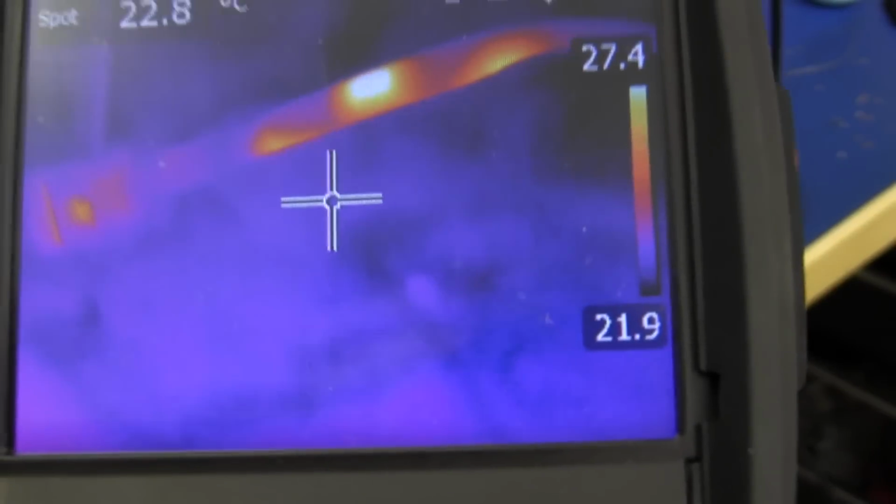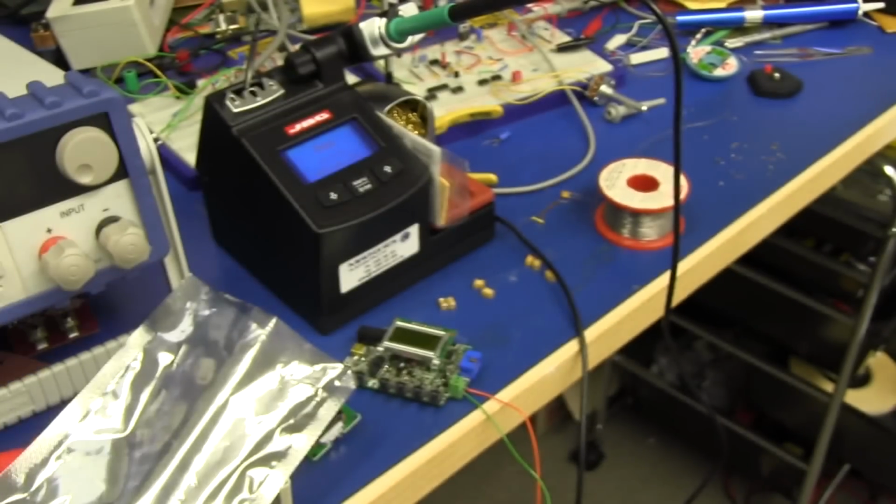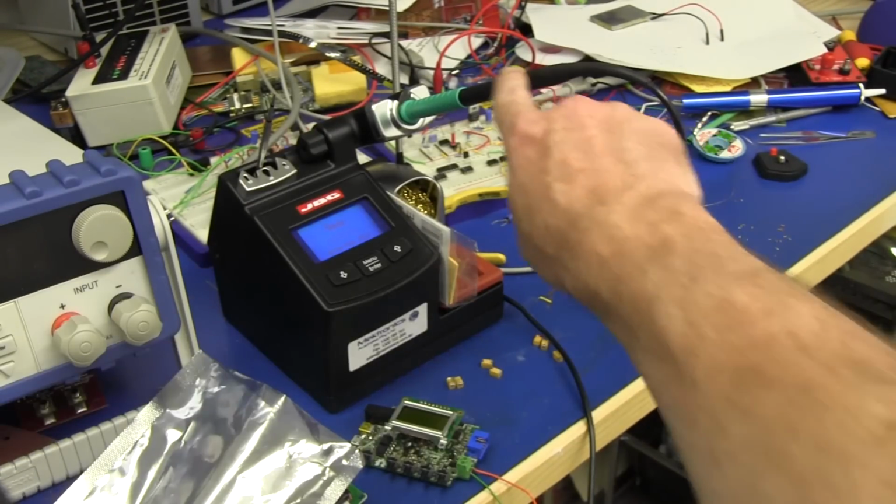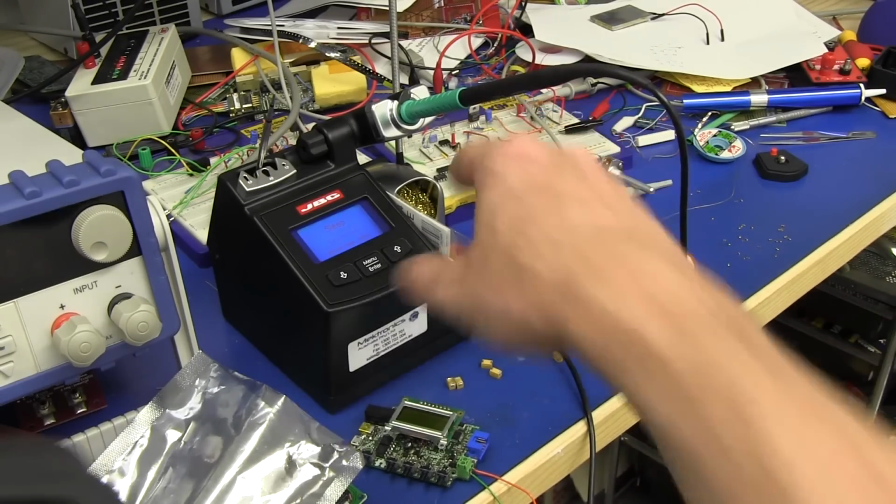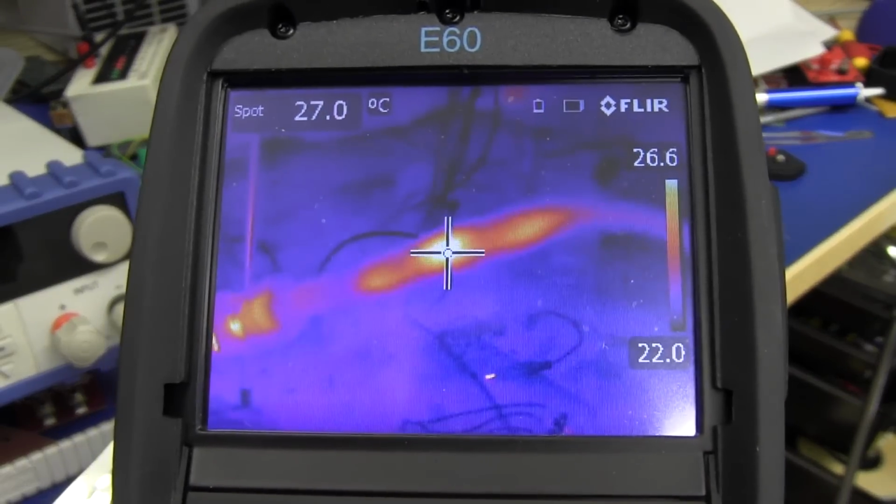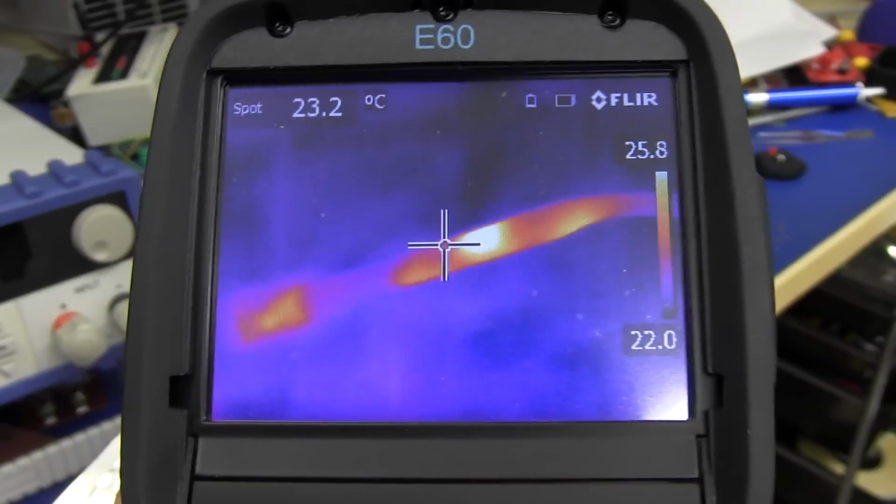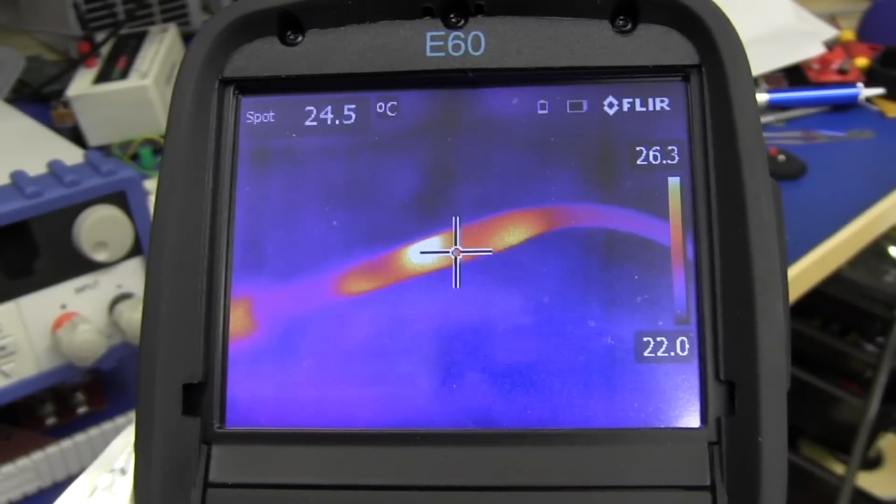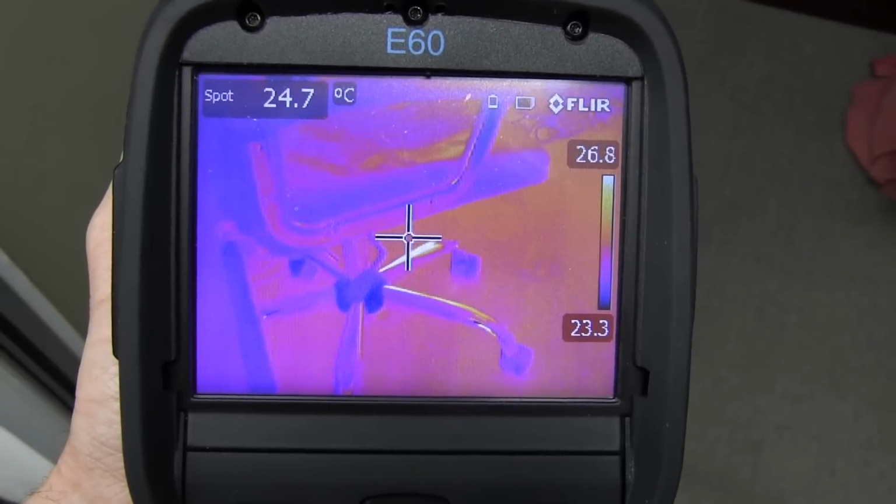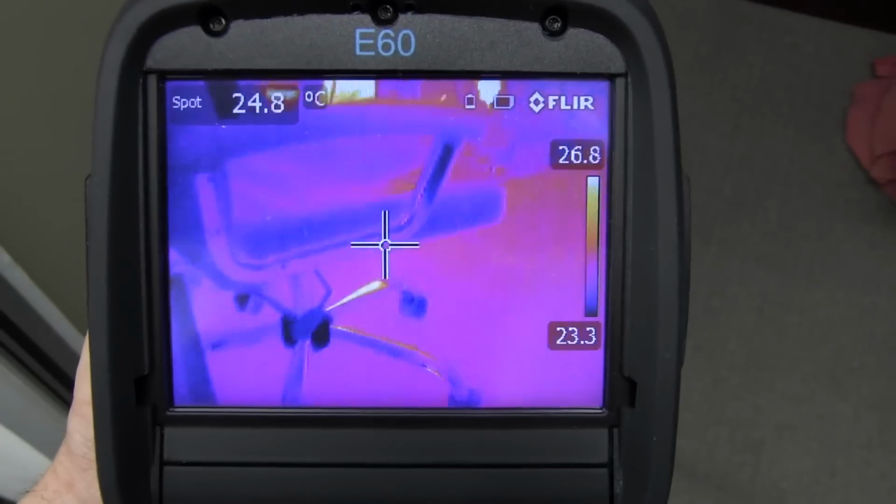Now this is really fascinating. What I've got here is my JBC soldering iron. So there it is, and if you have a look at it, you can see the hot spots inside where the wires are connected inside the handle of the iron. There's the tip all the way down there, but you can see where they're actually joined inside the iron. Terrific.